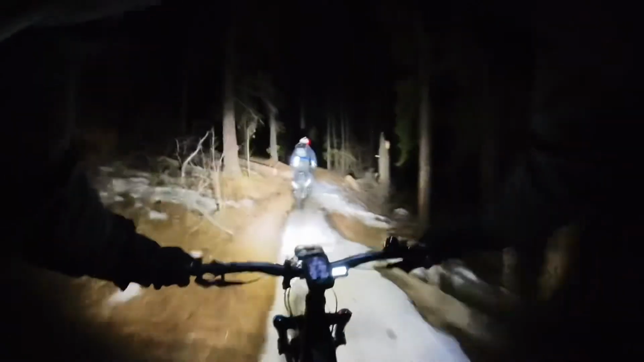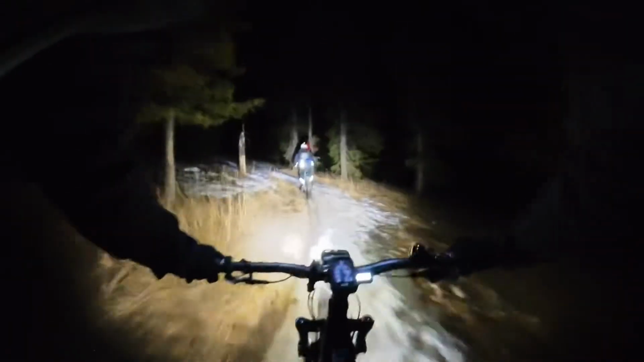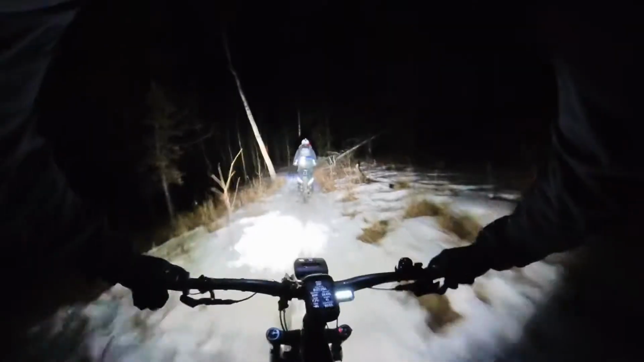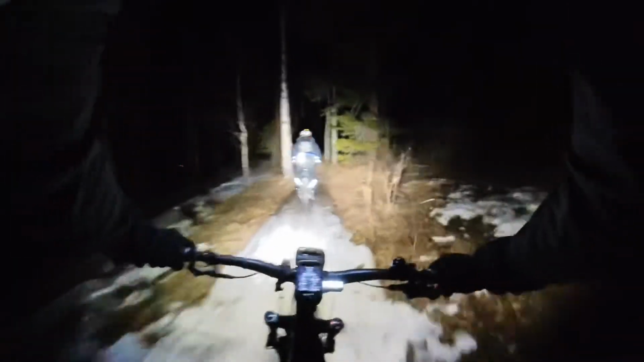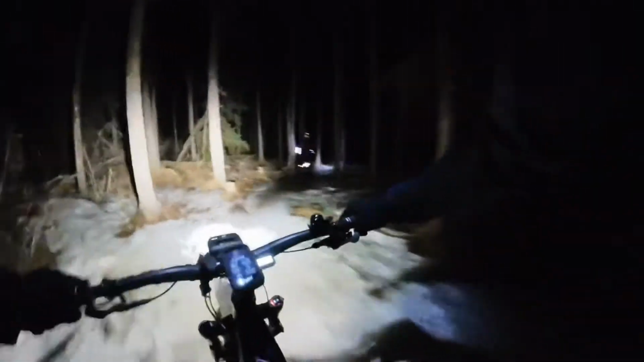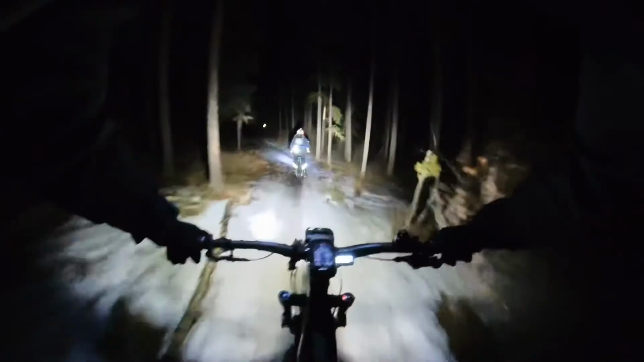The other problem that we had tonight was the wind. It was pretty high wind, above 30 kilometers, so sometimes I had issues even keeping the bike up because of the high wind. And we found one tree down during the ride. Otherwise, just the ice and snow mix and mud and slush, all kinds of situations. But it is very fun.